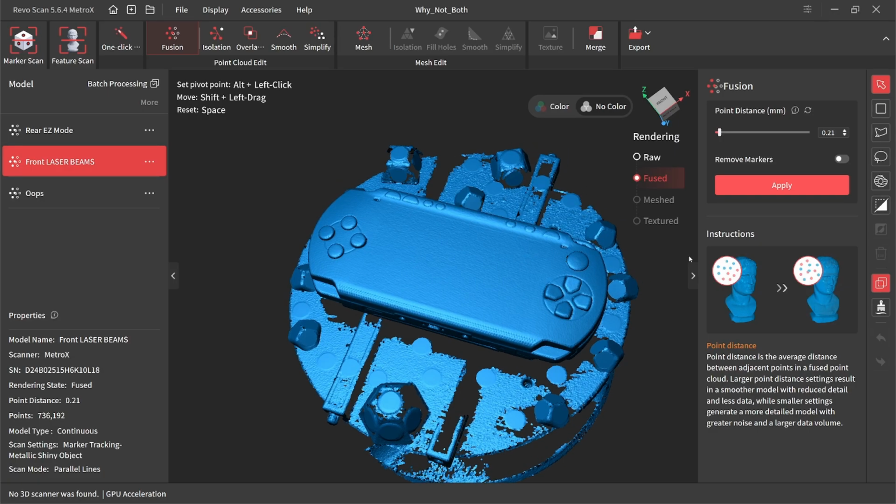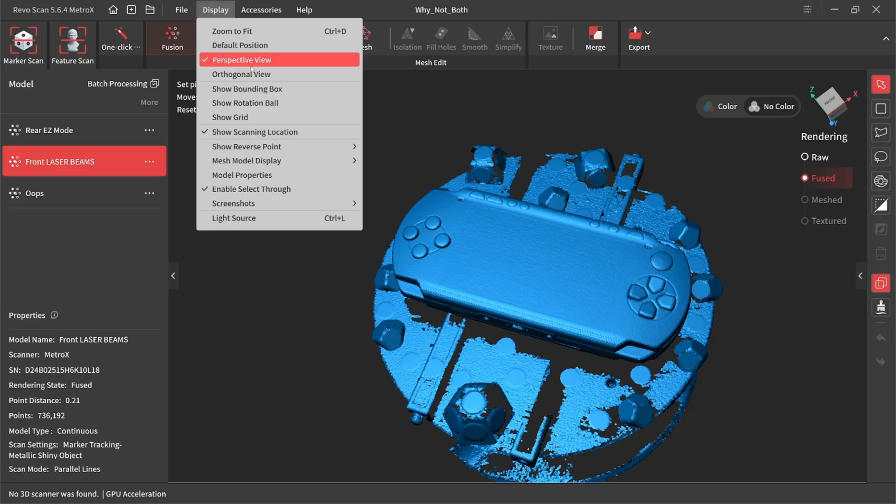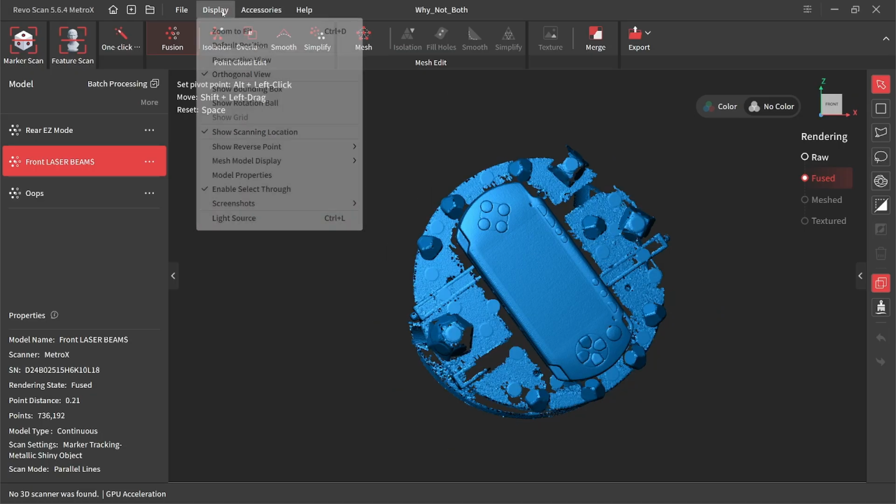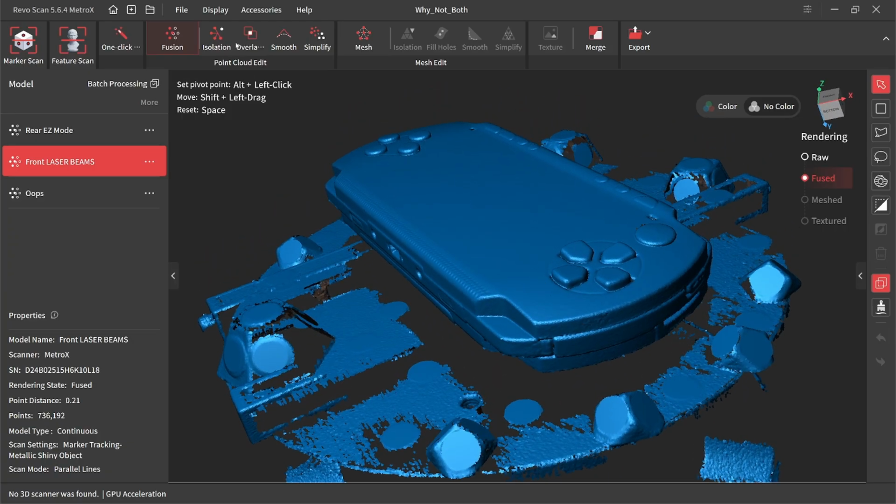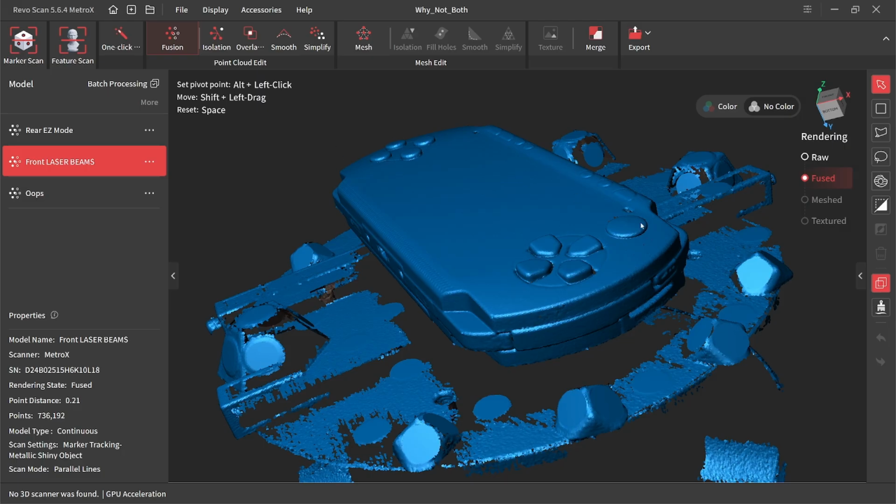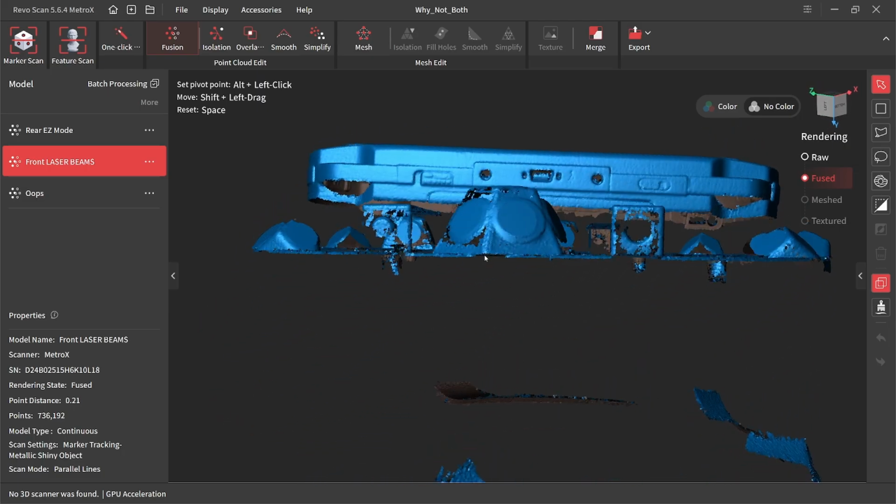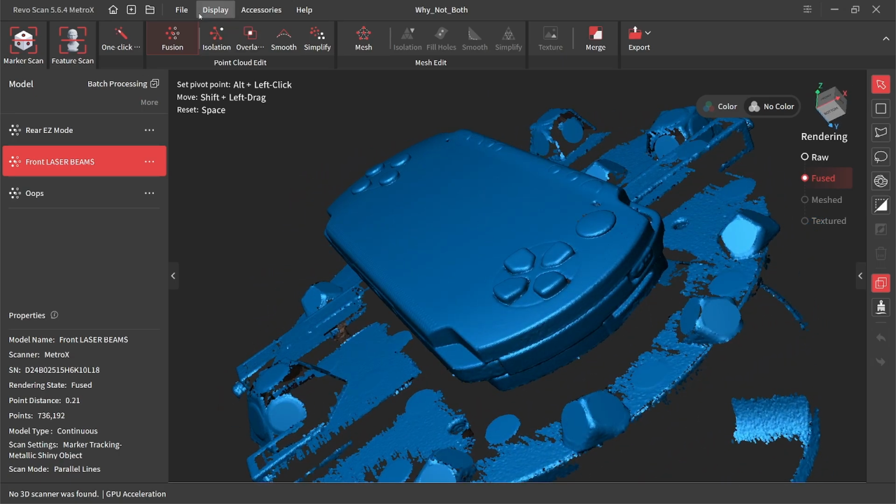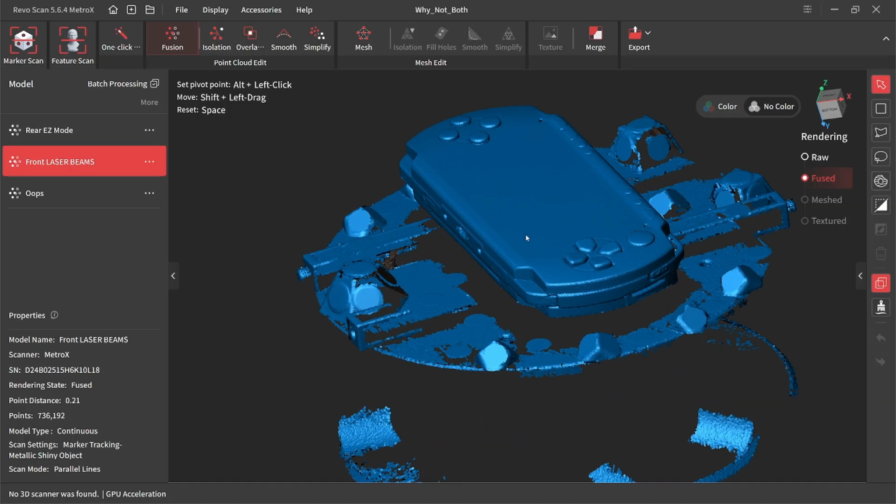Everybody's got a slightly different flow when it comes to cleaning point cloud data. Me, I like to always start with orthogonal view. That gets rid of perspective. When you're in perspective view, you have a vanishing point where your model kind of goes to in the distance. But that can make it tricky when you're trying to clean along flat edges. So by switching to an orthogonal view, the perspective is gone.